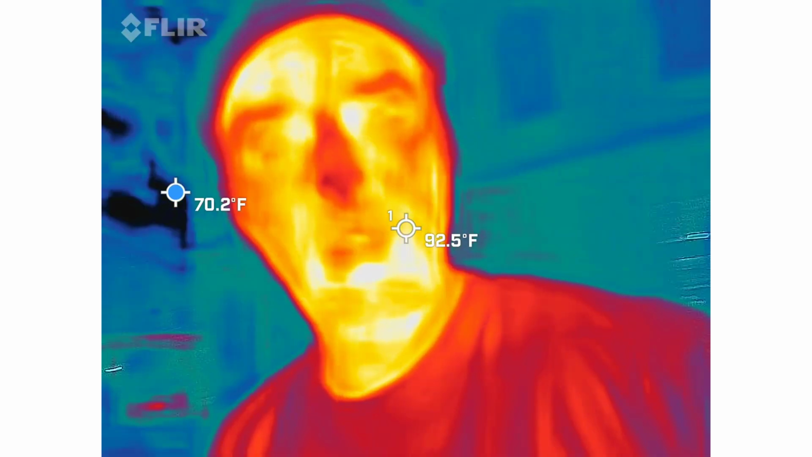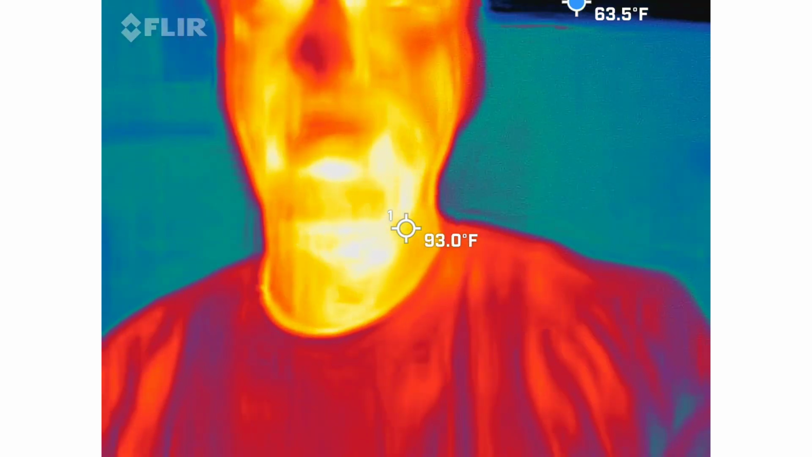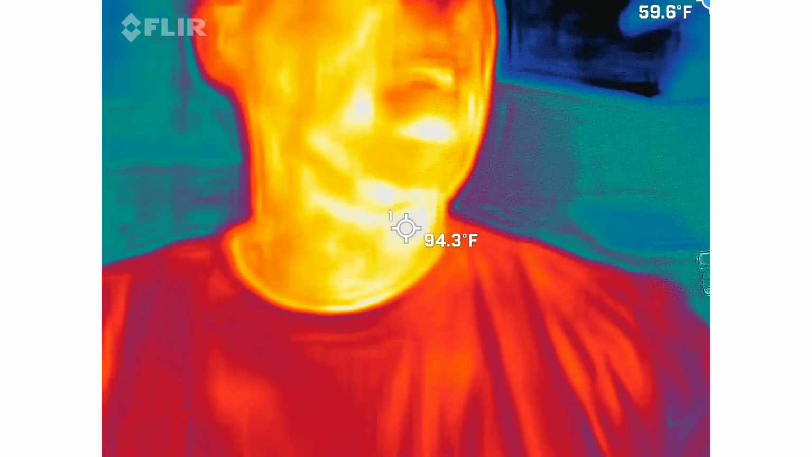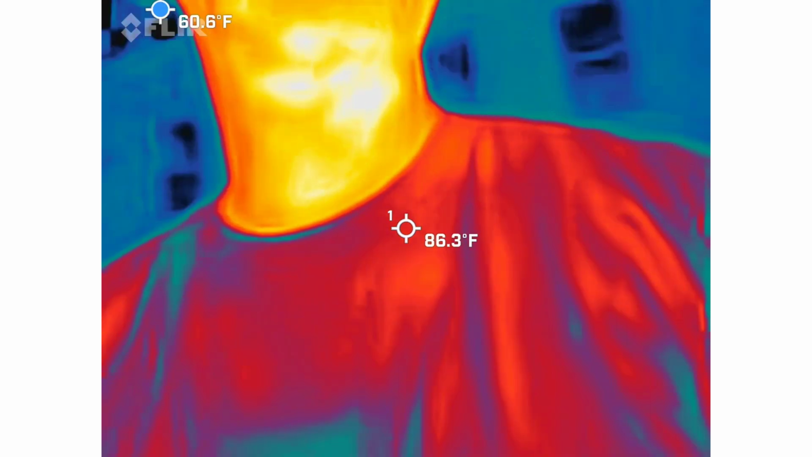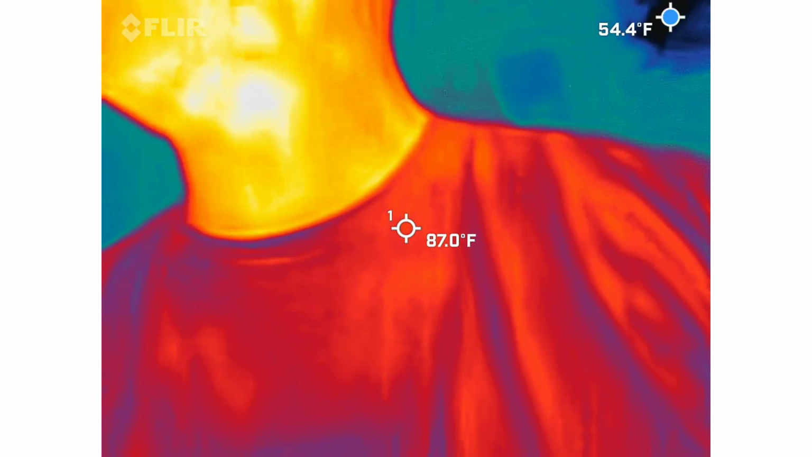Why would I want thermal imaging inside of a ghost hunt? Come on, guys. It's interactive. You can answer. Cold spots. Exactly. We are literally looking for cold spots. So it's the old adage that goes, ghosts create cold spots, and that's how we're going to look for them.